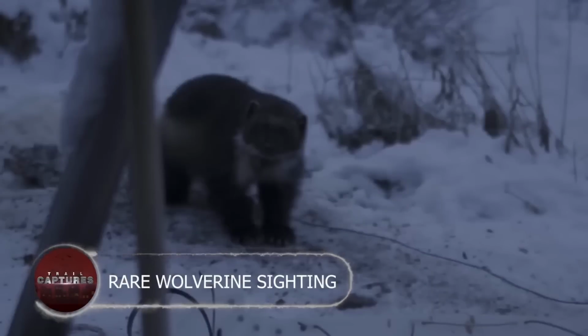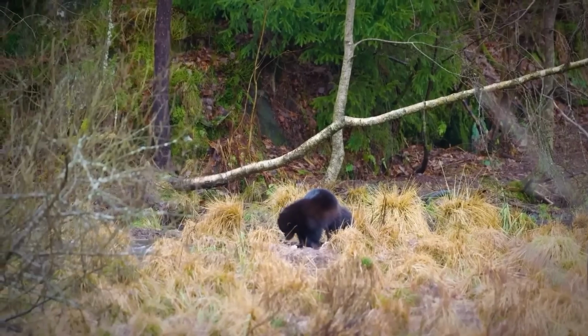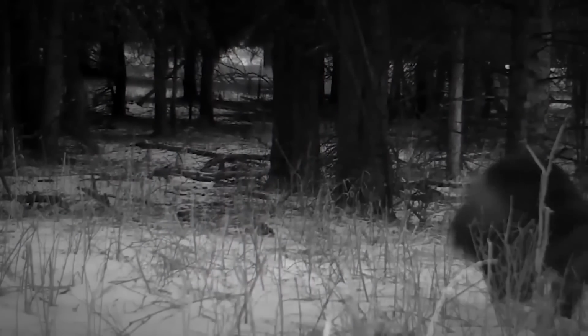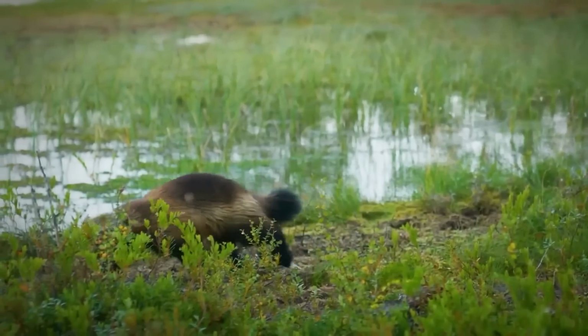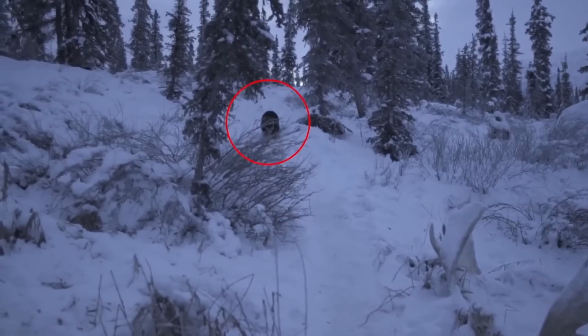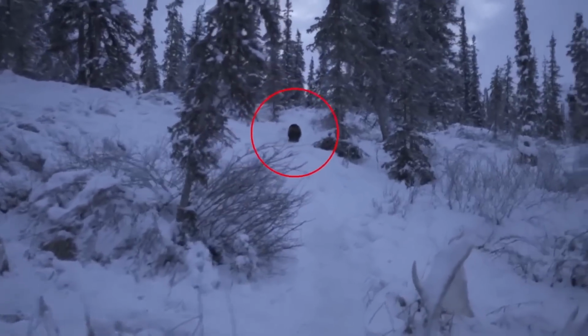Rare Wolverine sighting. Hold your breath, for the rarest creature in Yellowstone National Park has been caught on camera. The Wolverine, a savage little beast, prowls the cold, high-elevation forest and tundras, leaving behind only whispers of its presence.